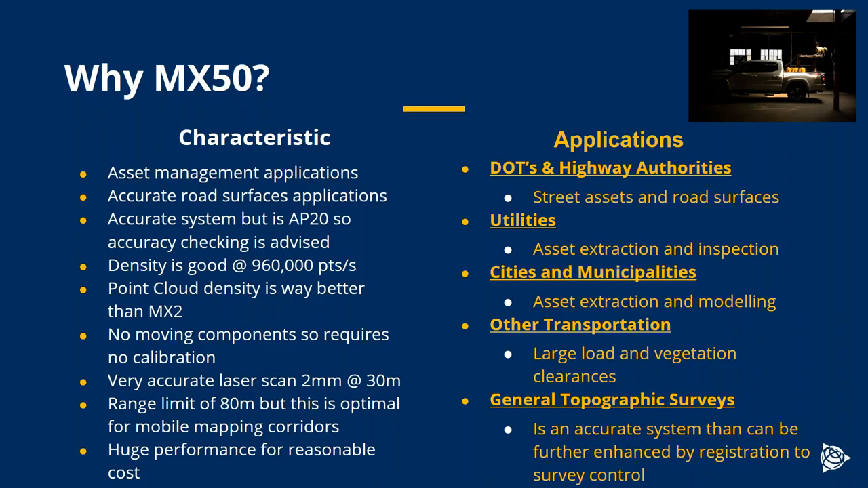Also, we're seeing interest much more now, I would say, in the last year, and becoming more and more every day, in using mobile mapping for general topographic surveys. Mobile mapping is so undeniably productive compared with other surveying techniques that even for mid-range survey, the mobile mapping is becoming of interest, right? Because it's just so productive.